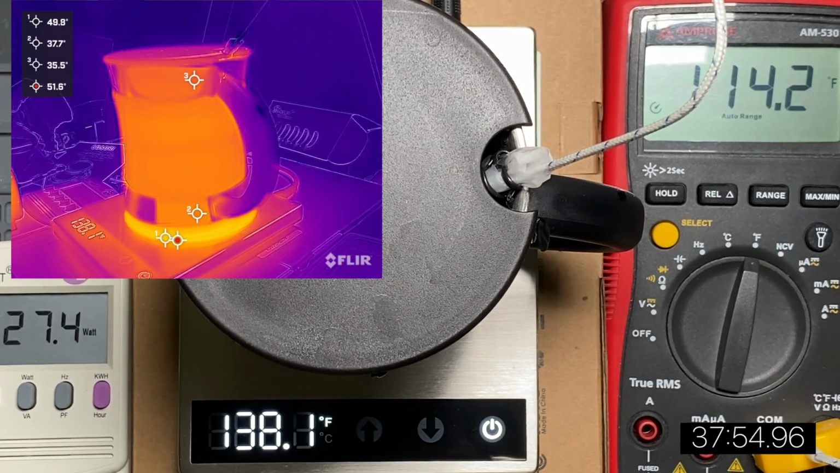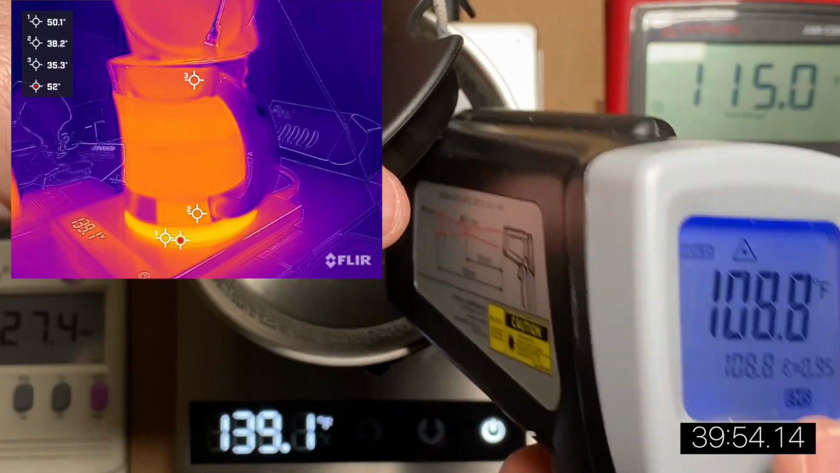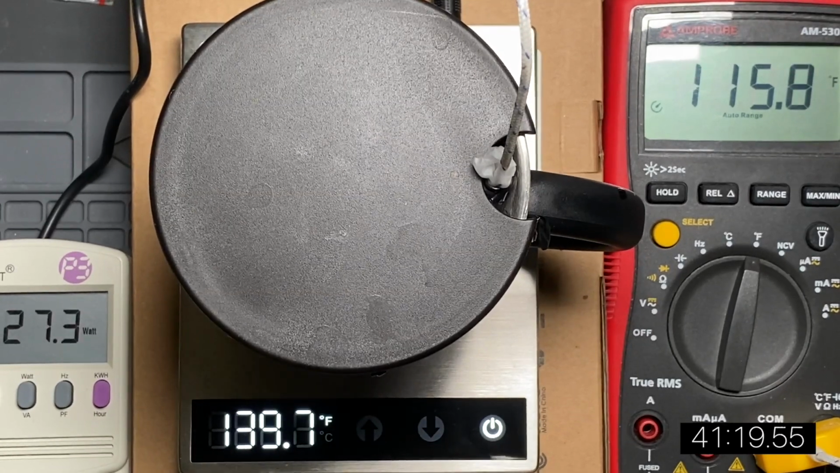So as you go down from top of that liquid down to the bottom of the liquid closest to the hot plate, there was a gradient there, which you can actually see if you're looking at the infrared camera between the spot 2 and spot 3, which shows that spot 2, it just dropped out again. That's right, I forgot about that. Please hold, it will be back in a moment.